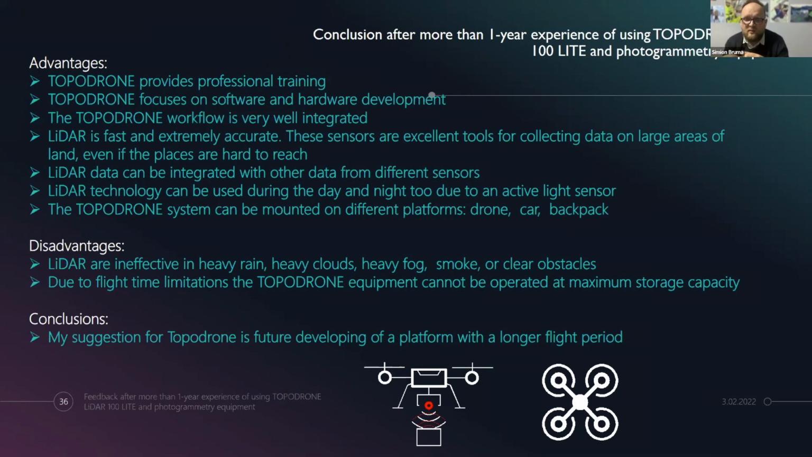I will not speak about the TopoLiDAR or the software or how it works, because all my colleagues have already spoken about it, but it's very nice and very well integrated. You need just a few clicks of the buttons. Of course, you must have good mission planning. You must understand the terrain, of course, but it's very easy.